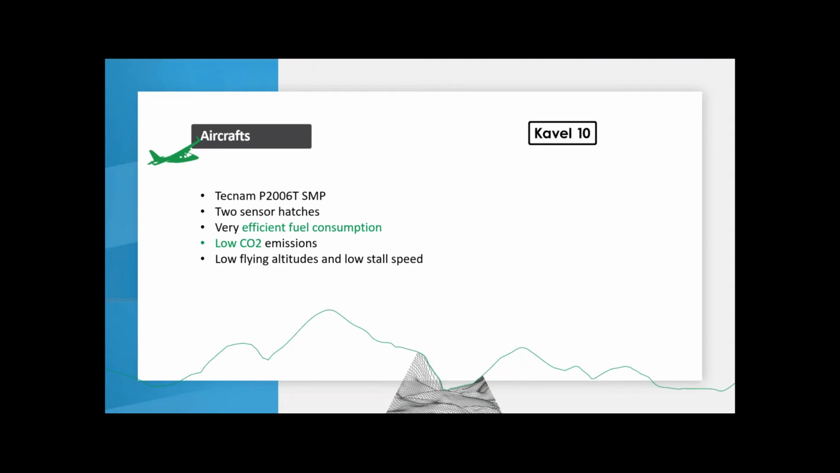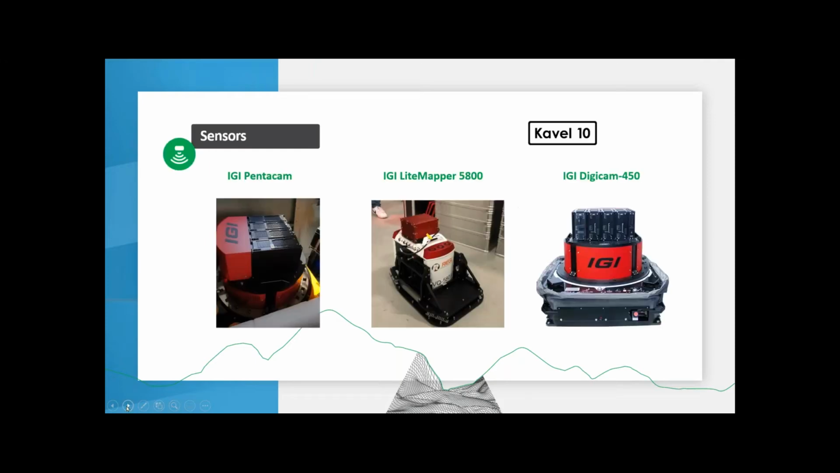But the main benefit of using these aircrafts for our products or 3D meshes which we create is that we can fly at a very low altitude, and we can also fly very slow. In that way, we can capture a huge amount of images, which improves the quality of the mesh, and we can also fly at very high resolution, up to 2 centimeter GSD. That means 1 pixel projected on the ground will measure 2 centimeter.